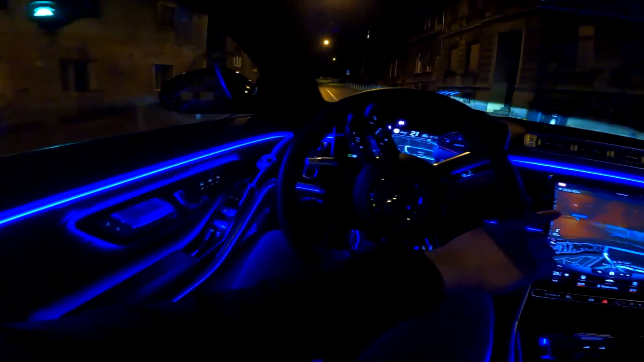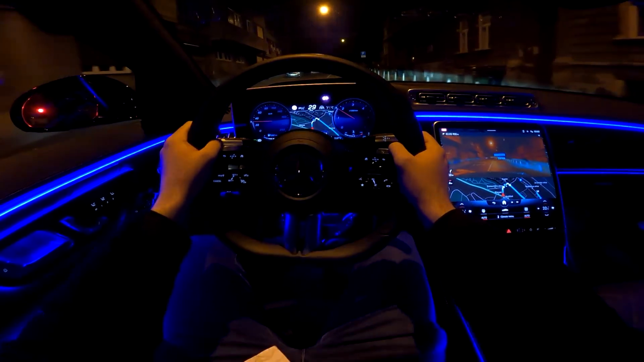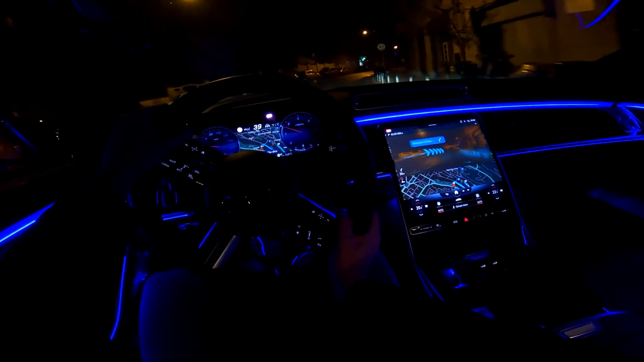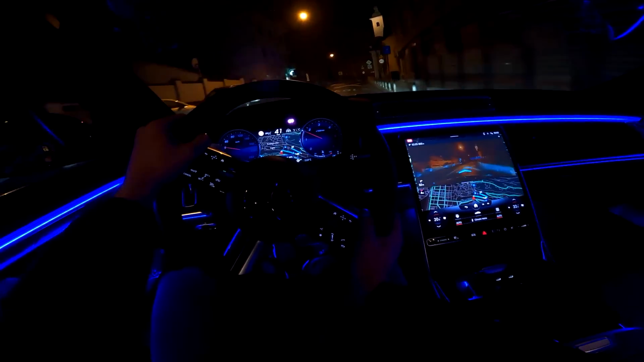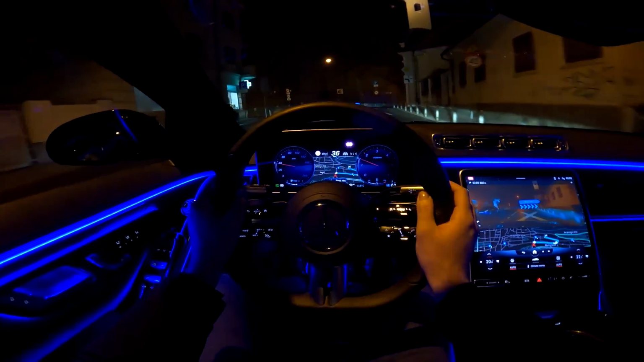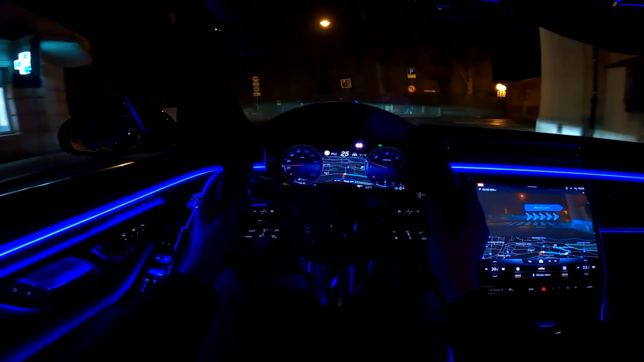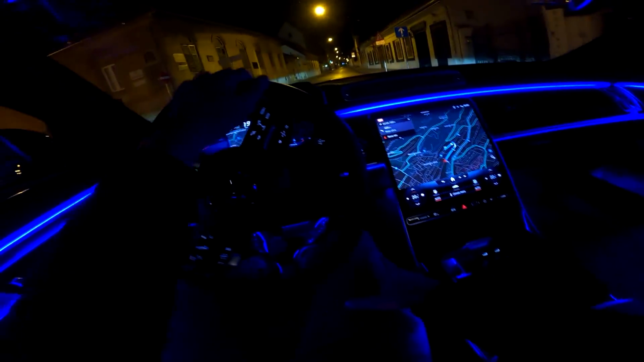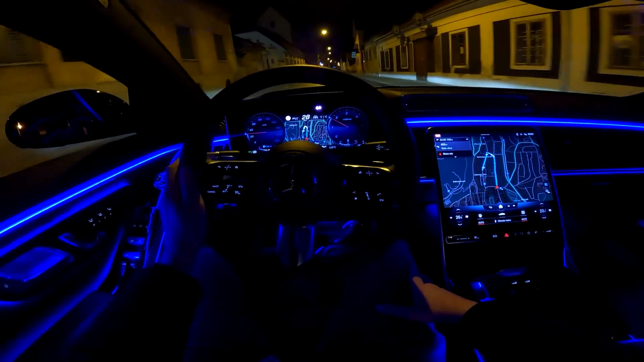Now let's talk about the steering wheel as well. So this is the AMG steering wheel, and I am a huge fan of that. I actually saw that one in the new Mercedes E-Class, and now it is here. There is also an option of a different steering wheel, the classic one, but for me the AMG is a better one.